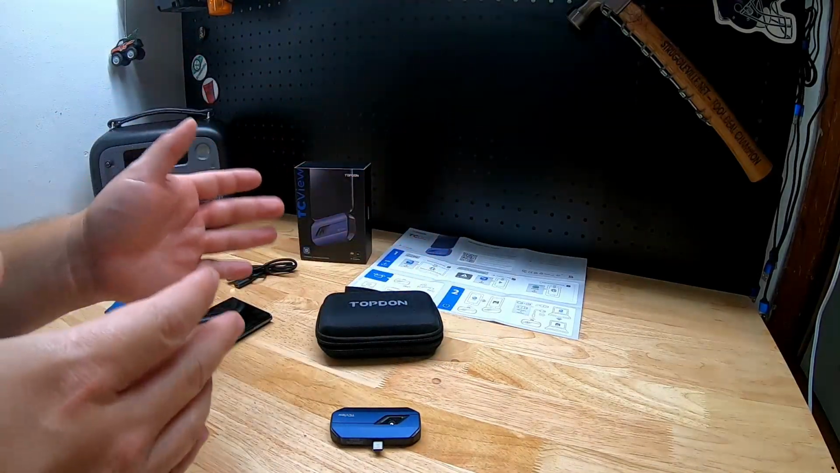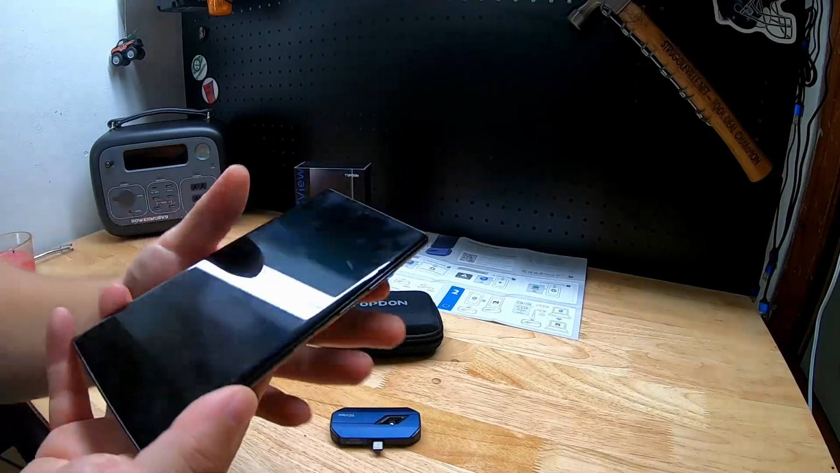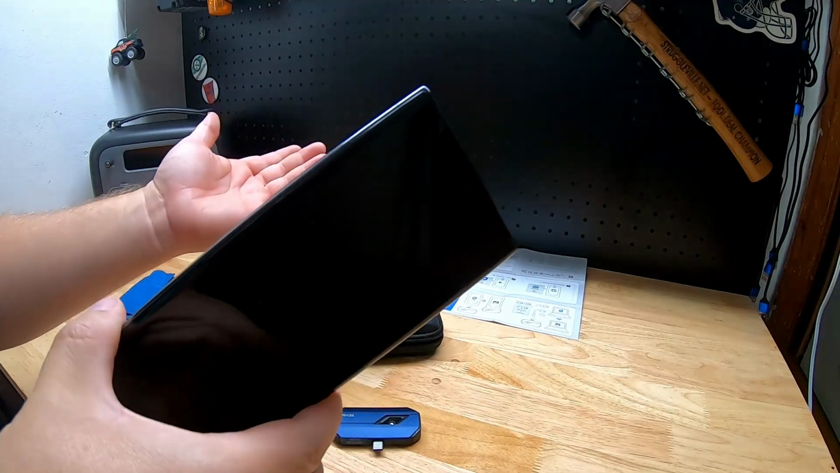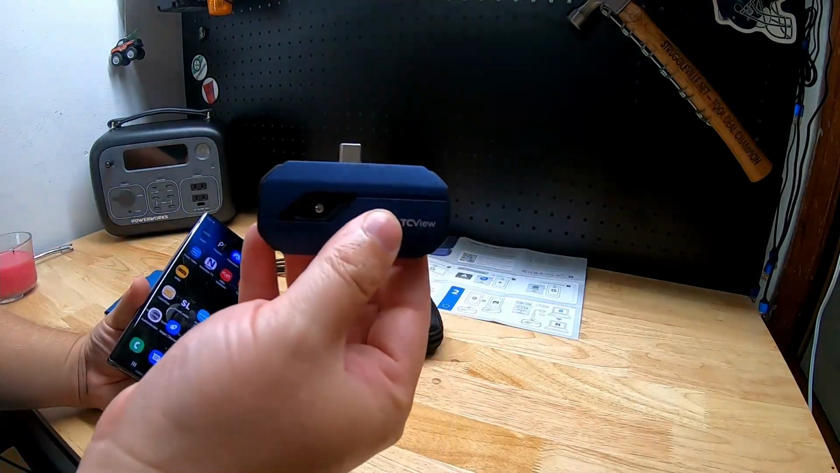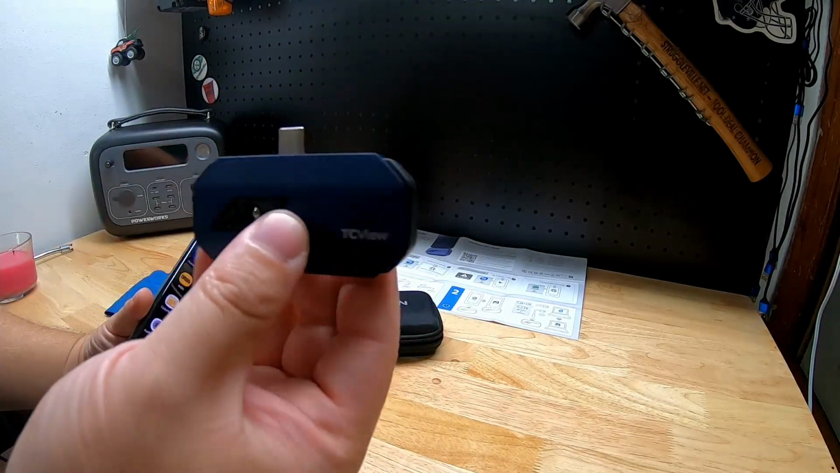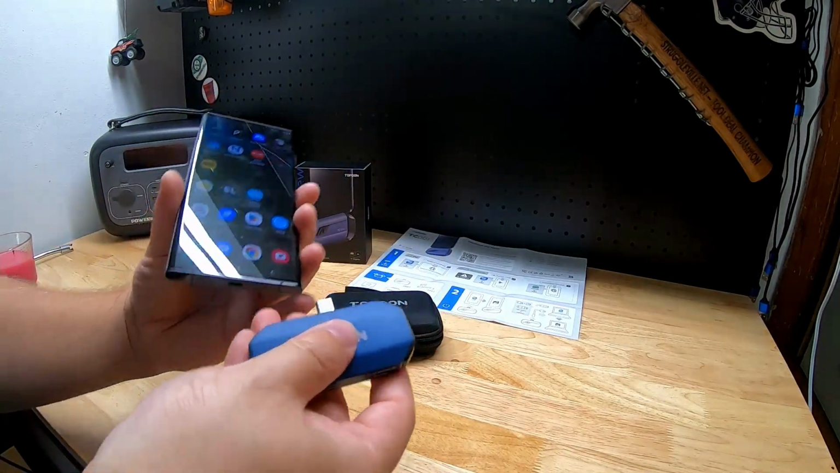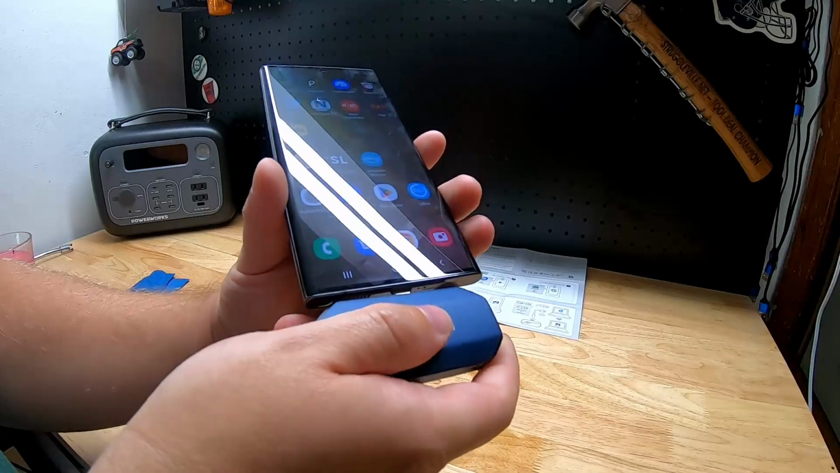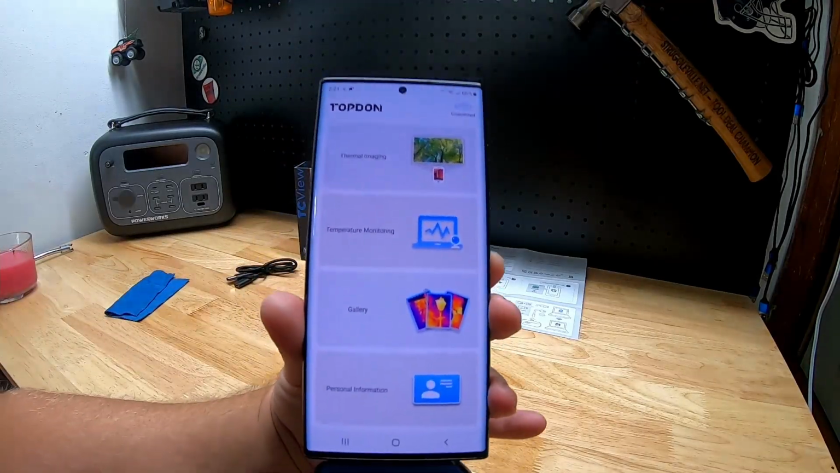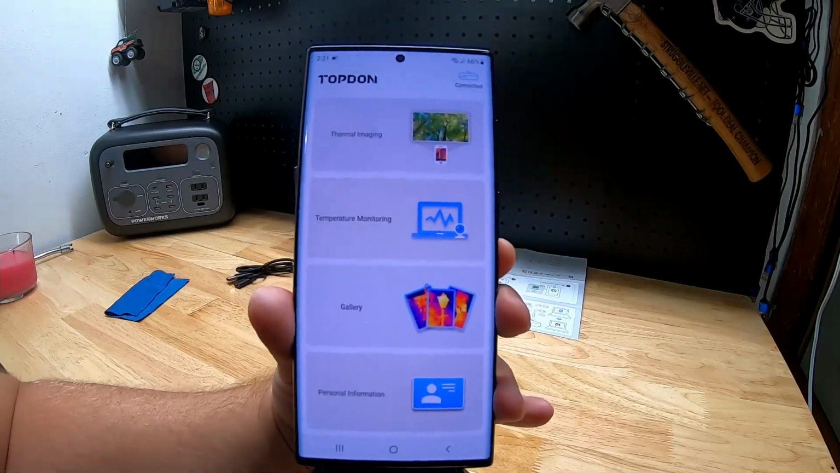Now, to use it on your phone, your Android device, you're going to have to download the TC001 app. Nice thing about a USB-C is it can run in either direction, so you can have the camera facing towards you, or you can flip it around the other way. We're going to flip it around facing the other way. And you can see as soon as we plugged it in, the app automatically pulled up.